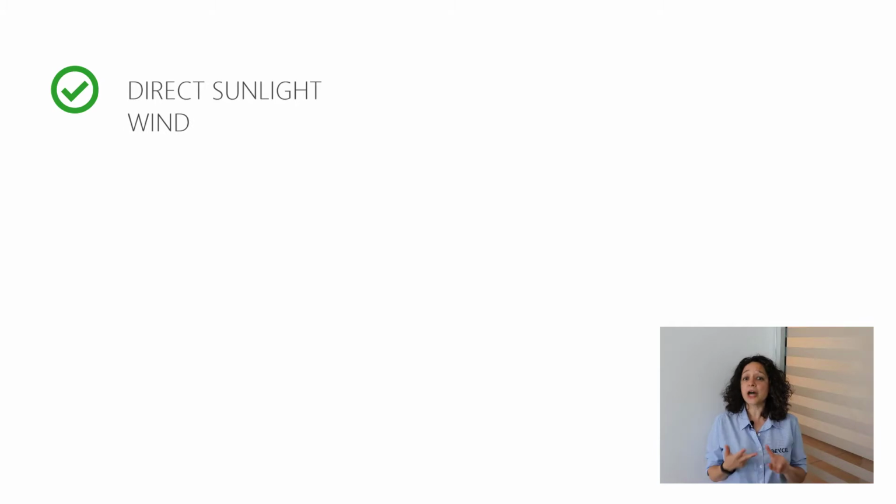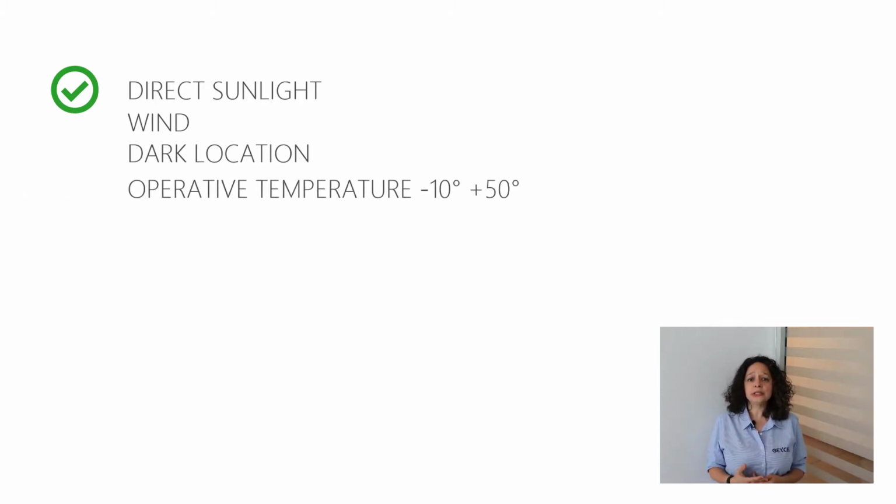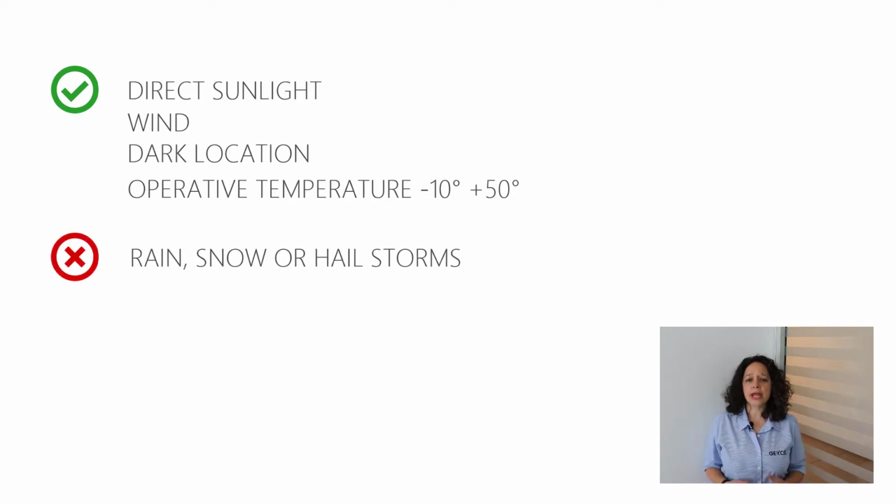We can consider good operative situations: direct sunlight, the wind, dark locations, but an artificial lighting is required obviously for panoramic camera use, and an operative temperature from -10 degrees to 50 degrees. We can instead consider adverse operative conditions: rain, snow or hailstorms.